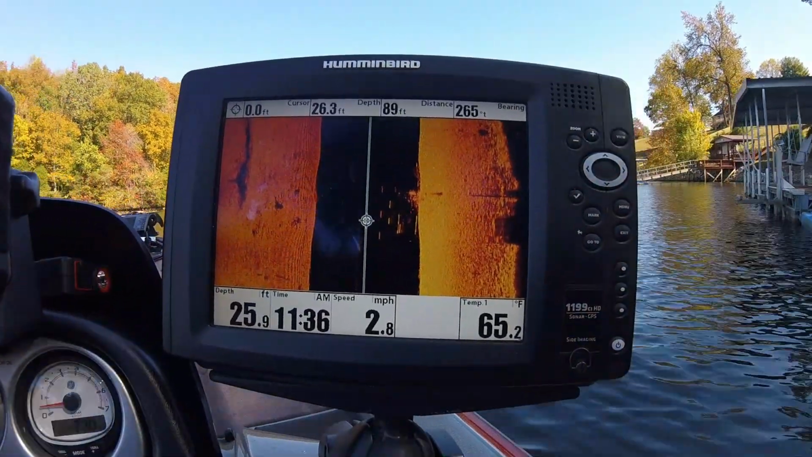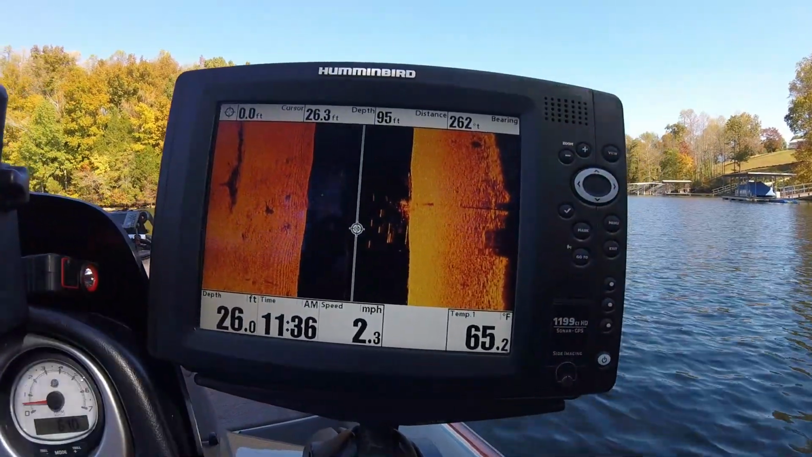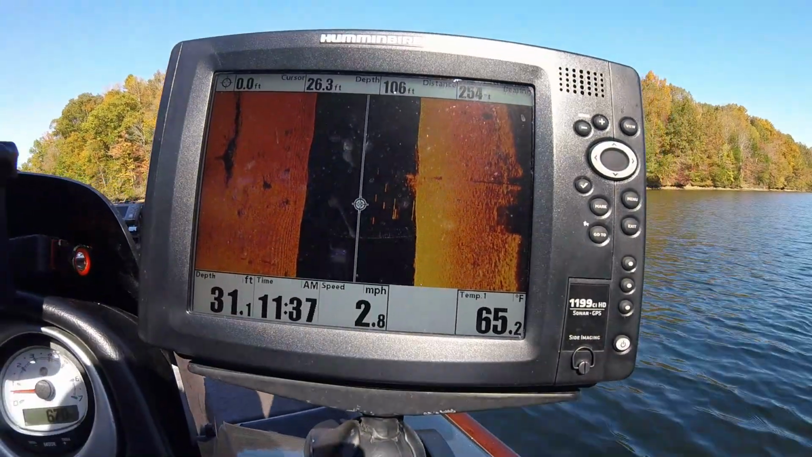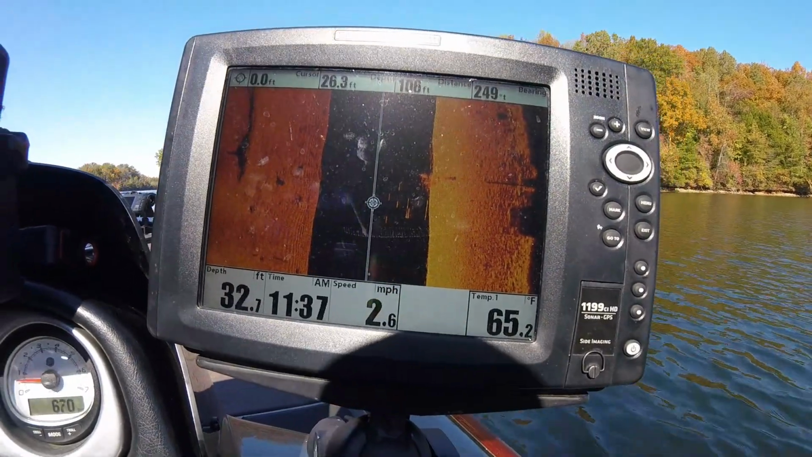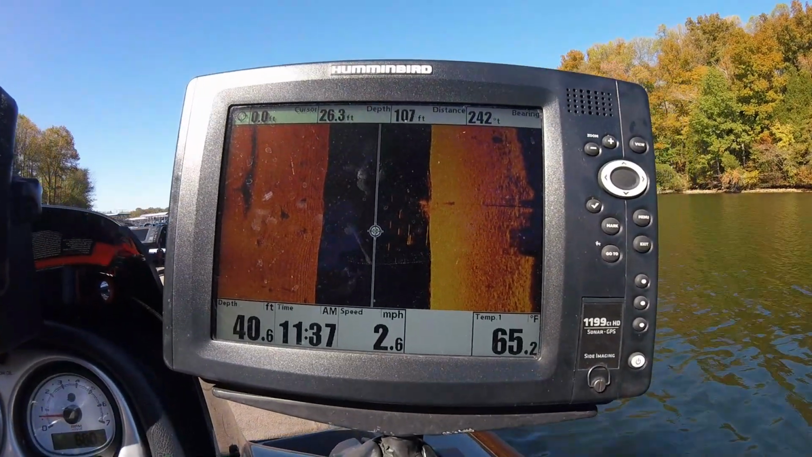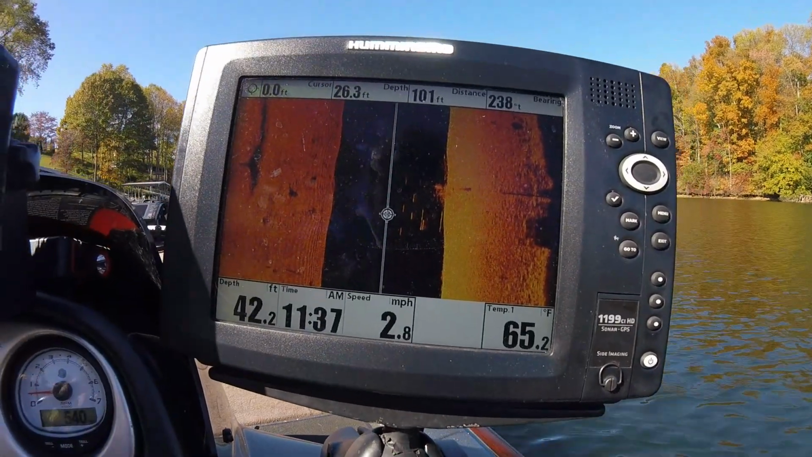And the reason we know is because we stopped and fished it. And we caught 4 fish off of it, but as you can see, there's still plenty of fish in it that just aren't going to bite. That was the first time that we had fished this dock.